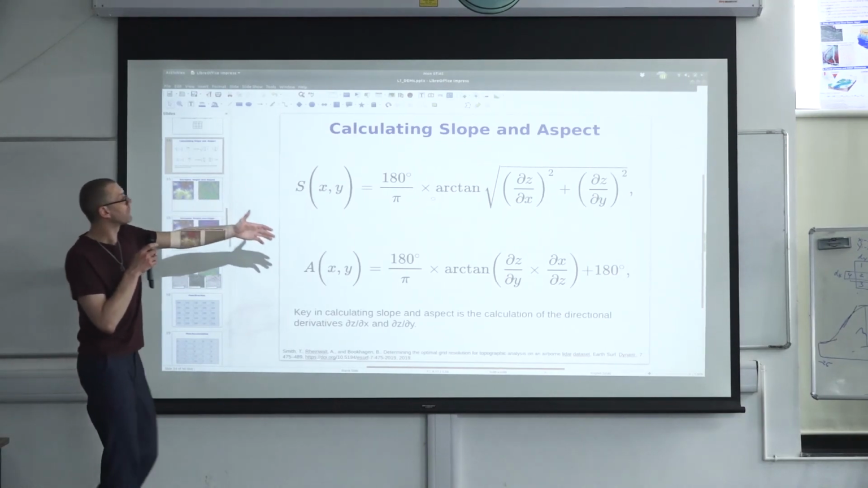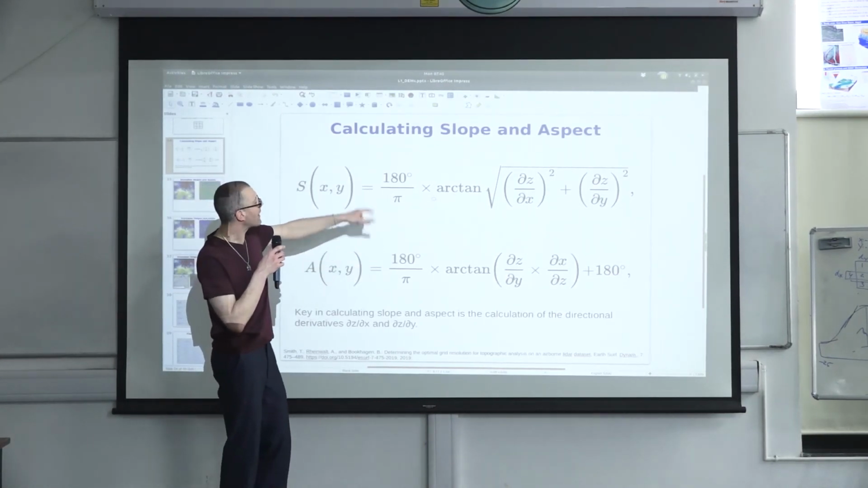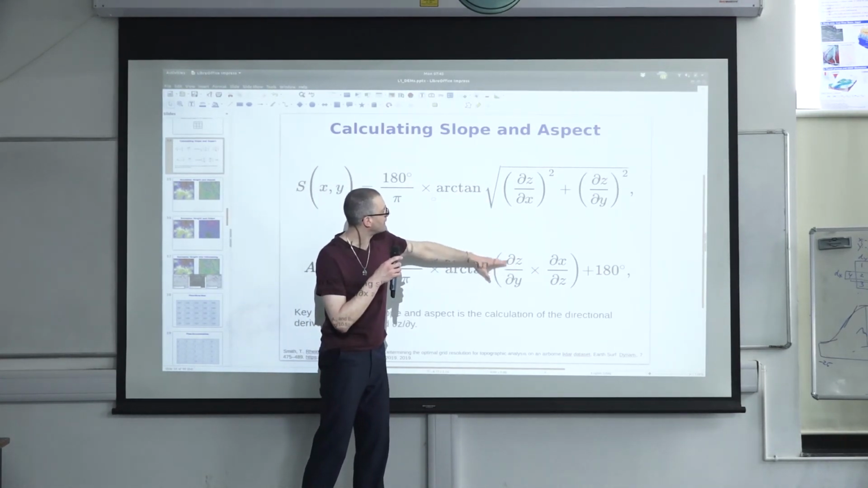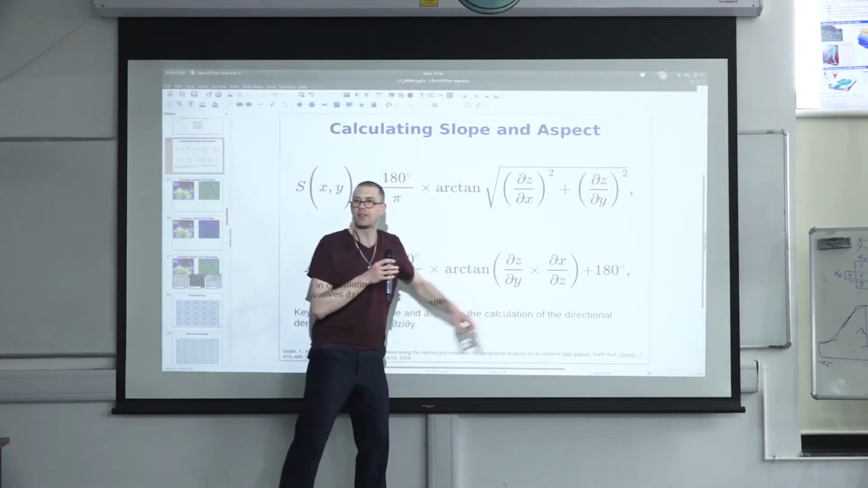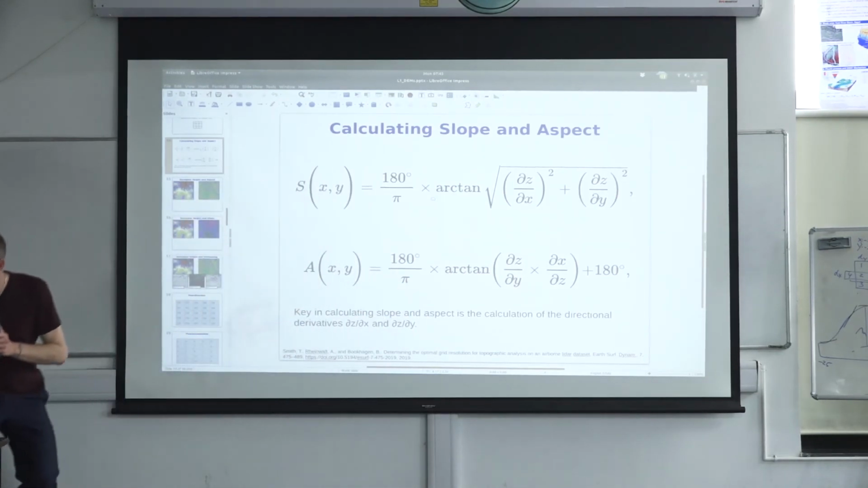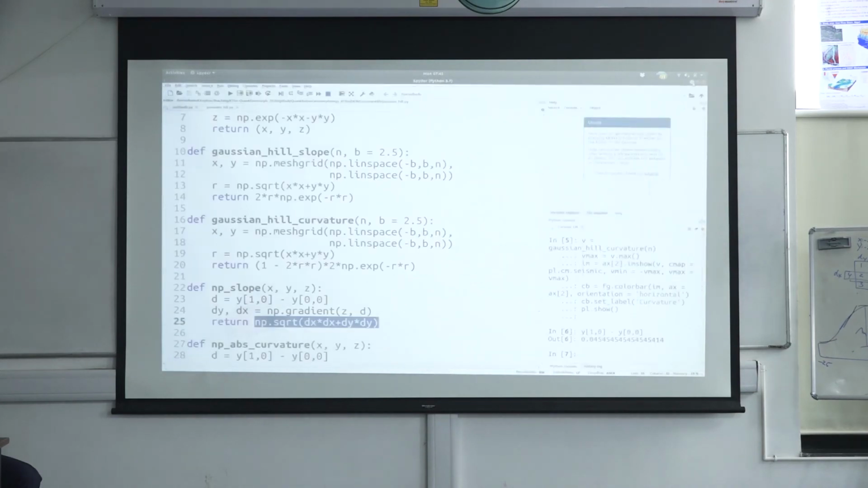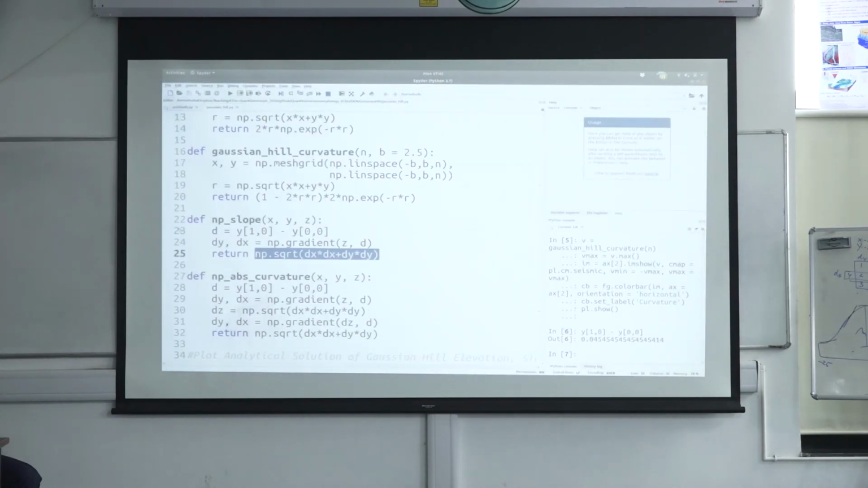The same way, you could generate an aspect calculation by looking in the dz dy and dx dz direction, but that's something we would do later. So we just did this term here. So this is our slope.